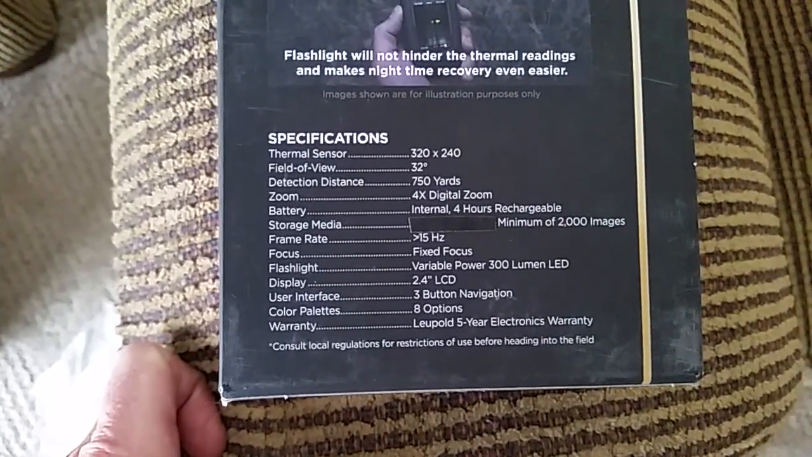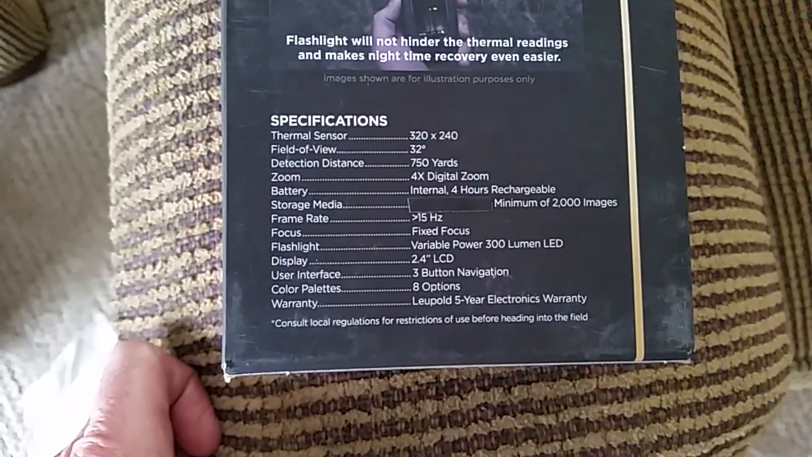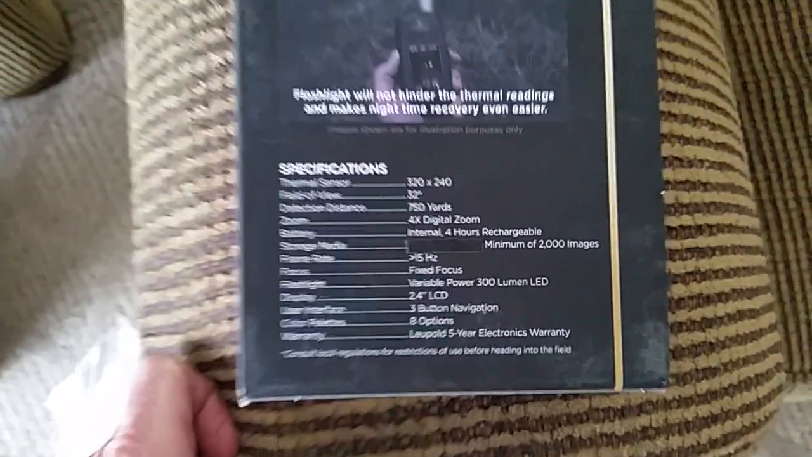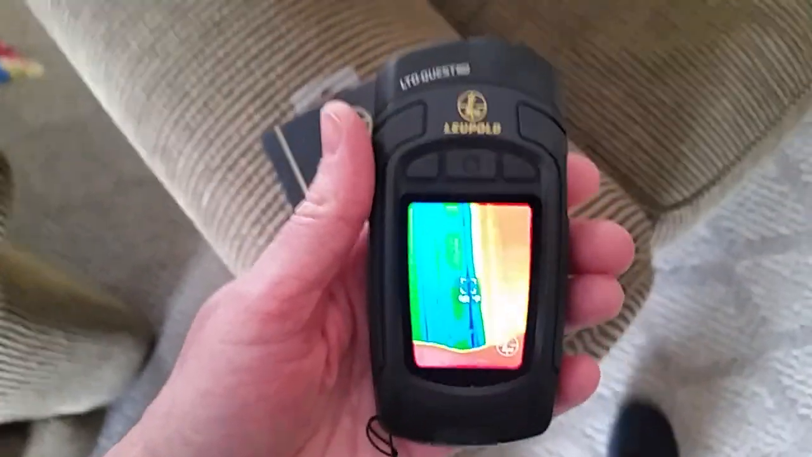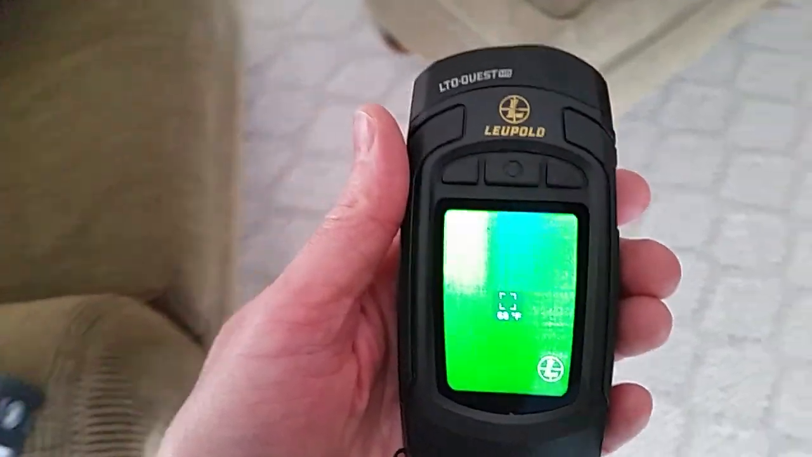So, field of view on this one, actually it's 32 degrees. I think I said 30. It's got a digital zoom on it. And a bunch of different color spectrum options. But here's what she looks like. And I tell you what, folks, I am highly impressed with this beast so far.